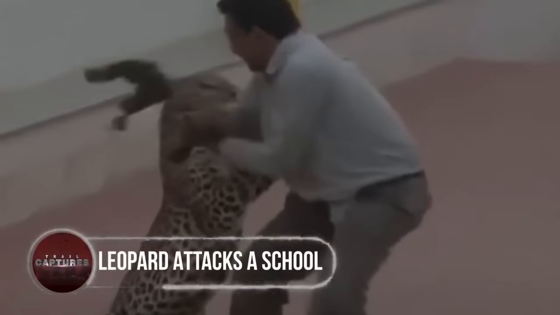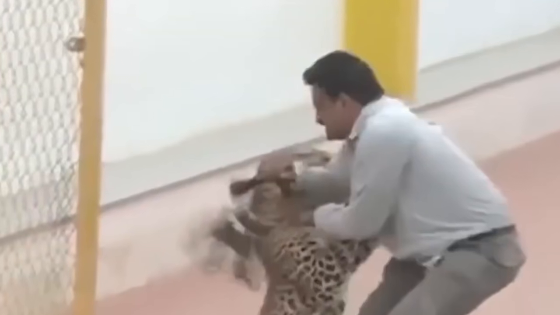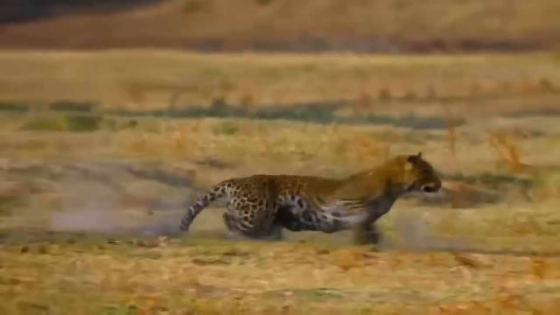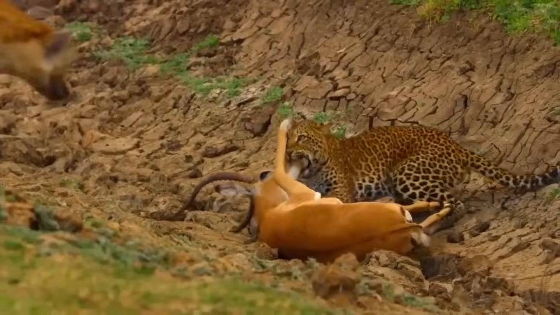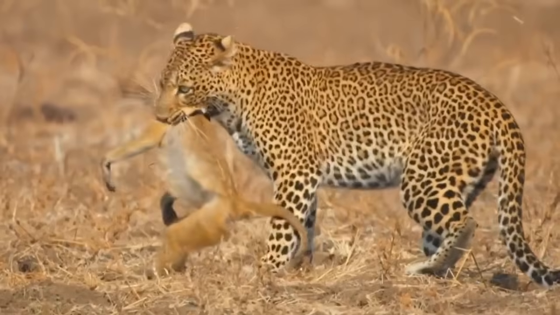Leopard attacks a school. A leopard came back to graduate high school in India, but the officials wanted him out. In southern India, a leopard left a school in chaos and it attacked and injured 4 men. The predator was later caught, but it's a reminder of how dangerous these creatures can be when humans and animals cross paths. Leopards are known to be stealthy hunters, using their sharp claws and teeth to take down prey. When confronted or threatened, they can become aggressive and attack with deadly force.